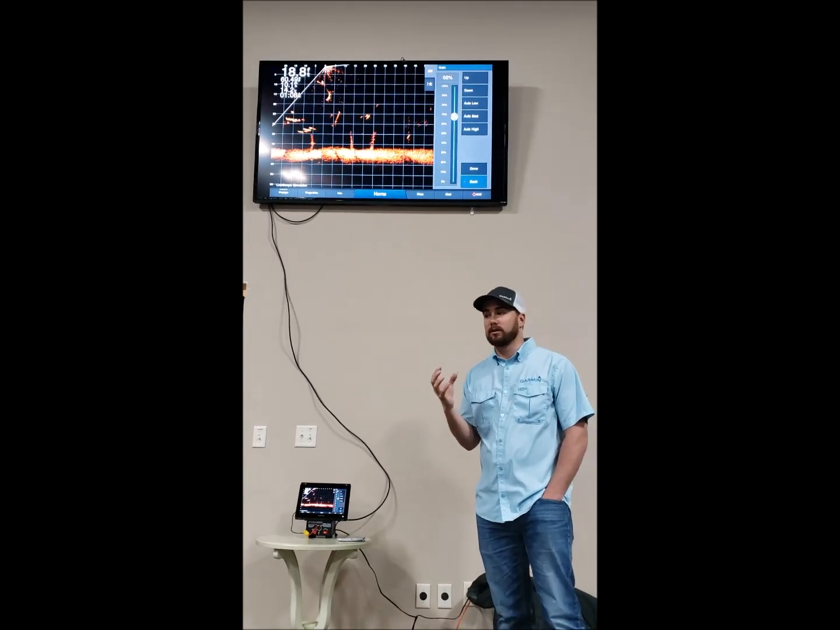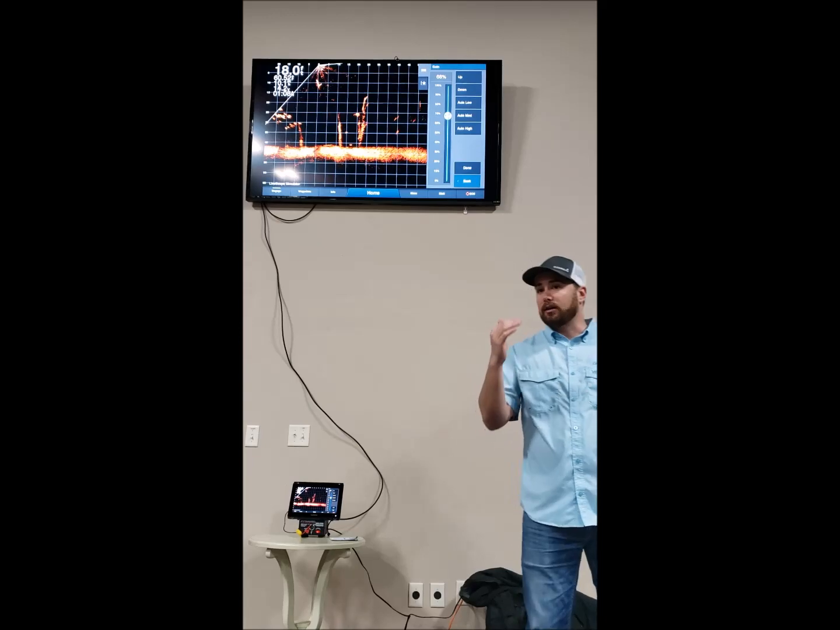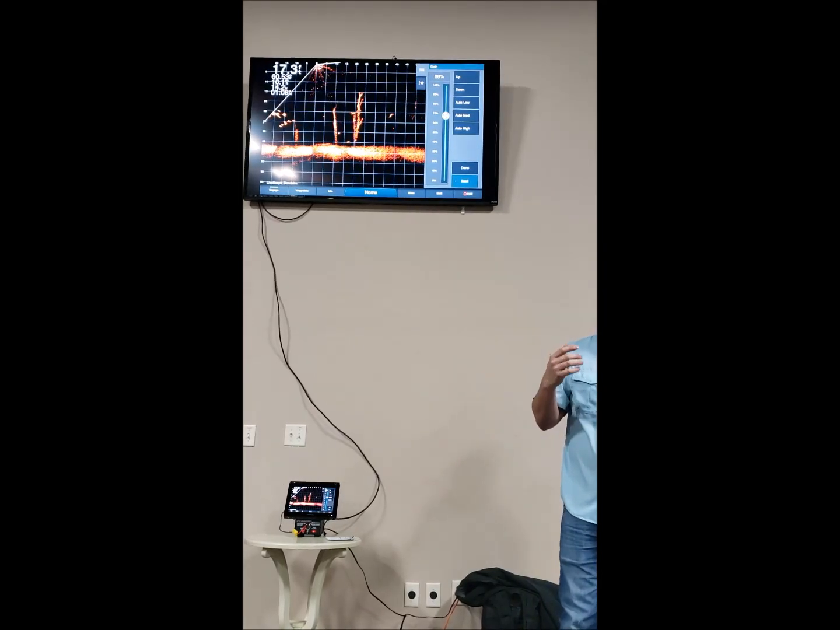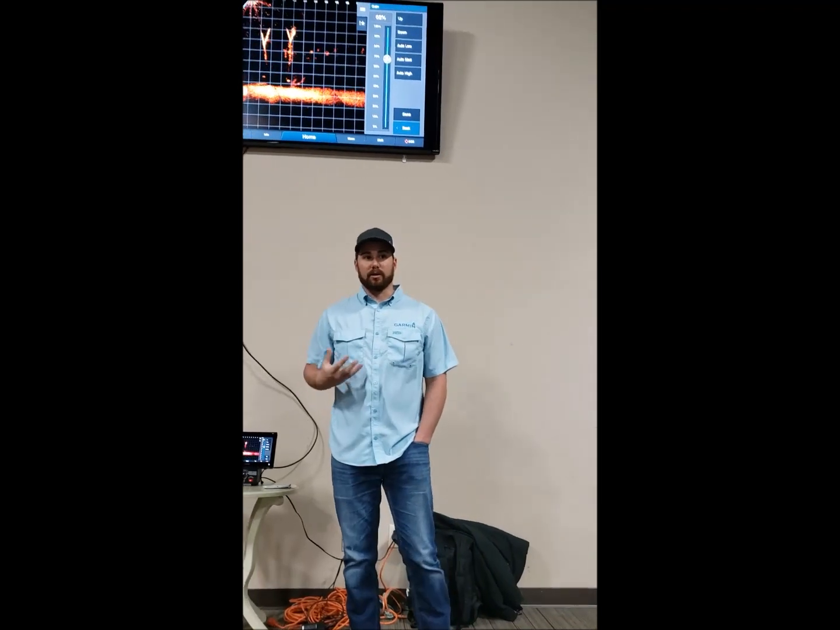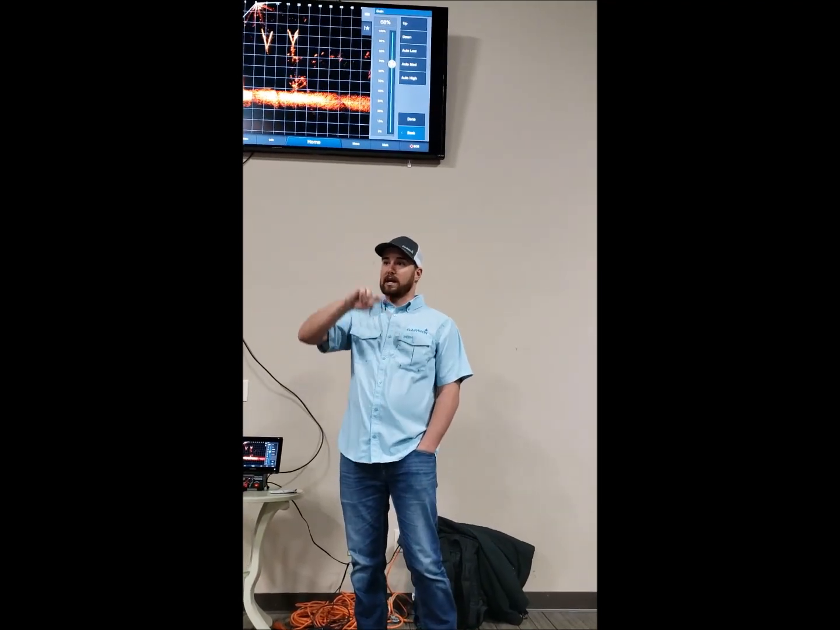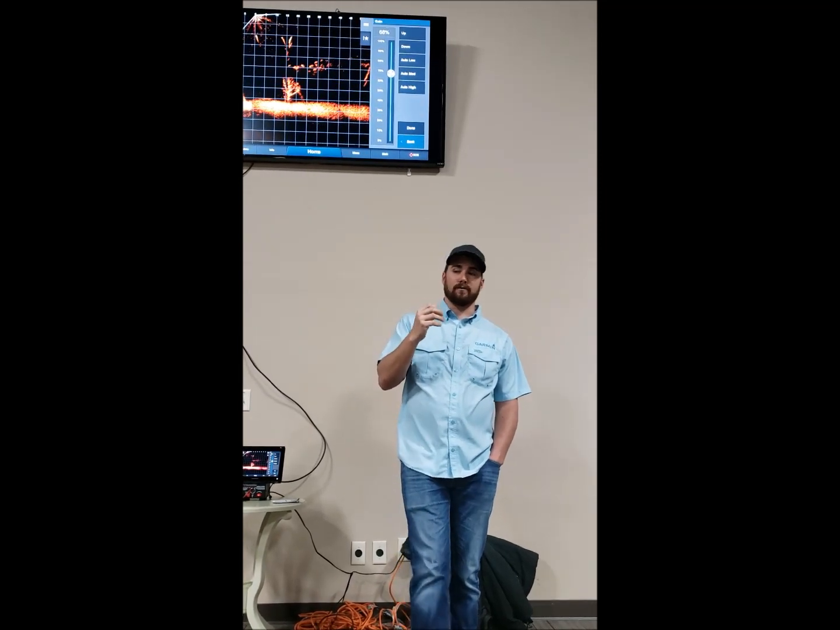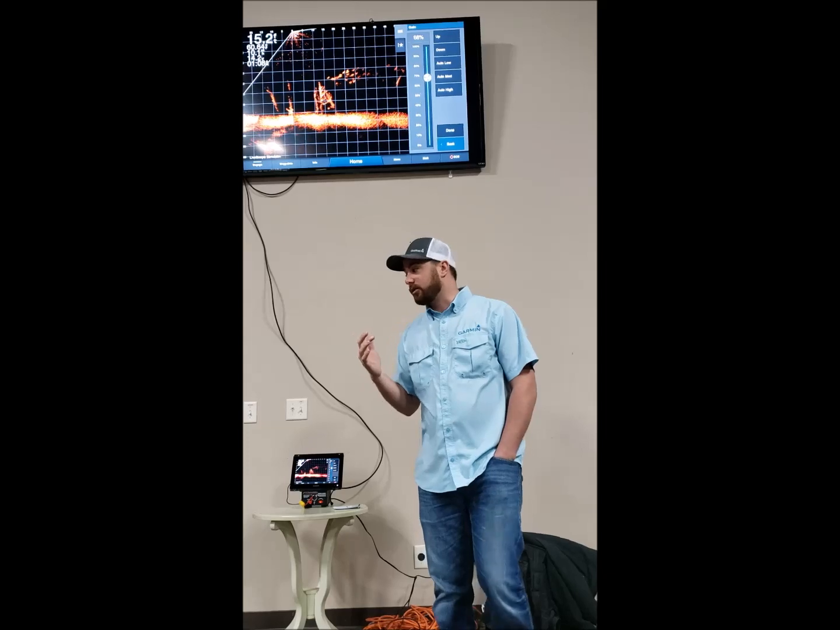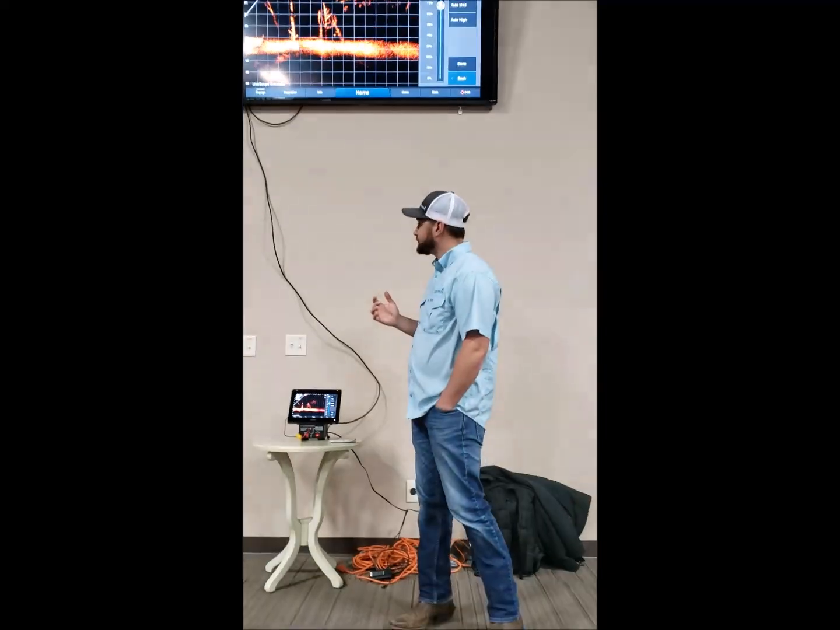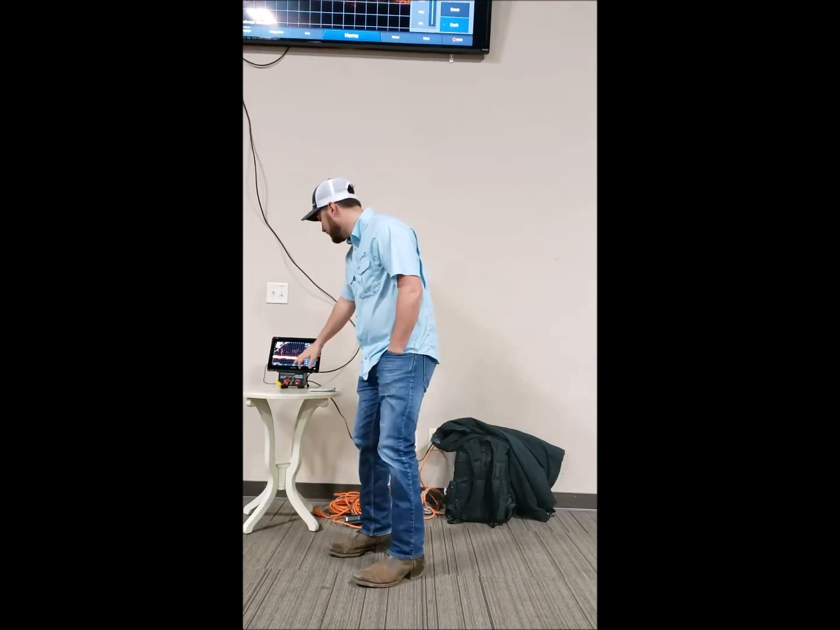On traditional, same thing with gain, playing with the gain in traditional sonar, we're reading the air bladder of the fish there. That is basically what is bouncing off of and giving us that arch. So to filter out some of that small stuff, just play with those gain settings, and depending on what body of water you're on.